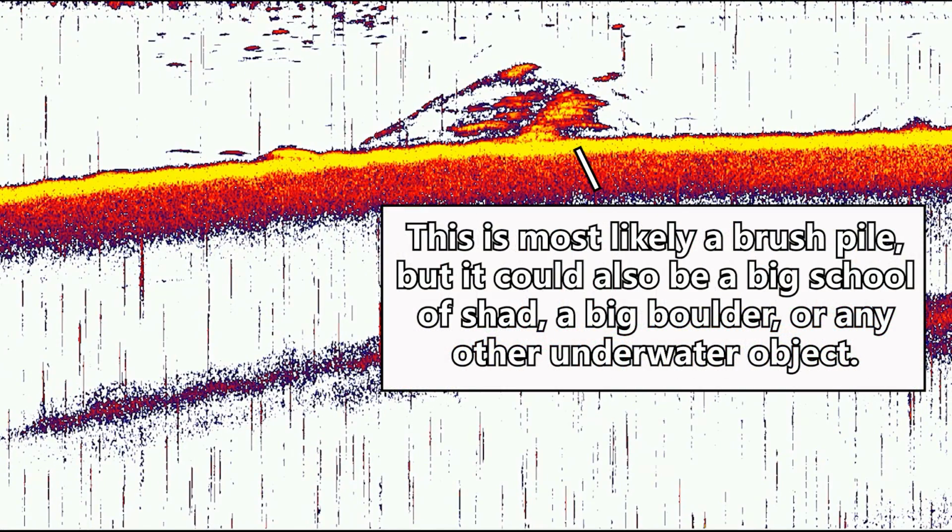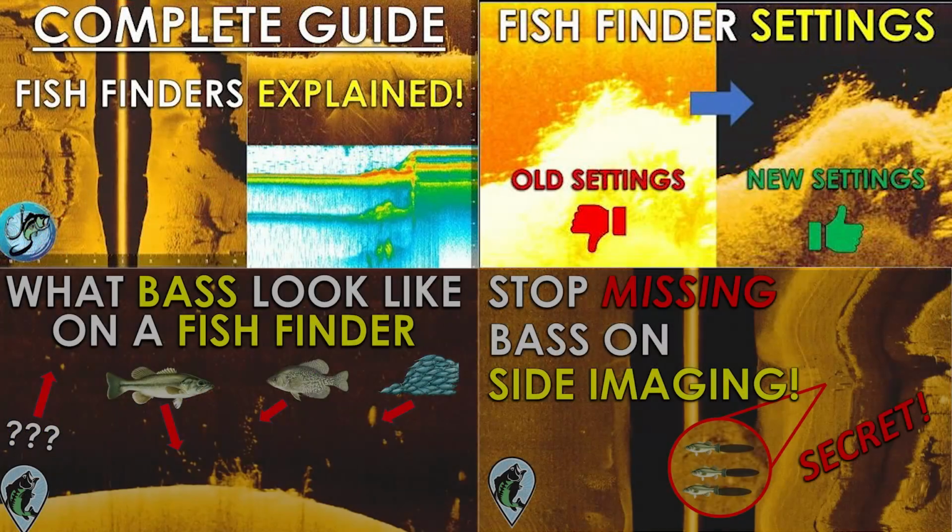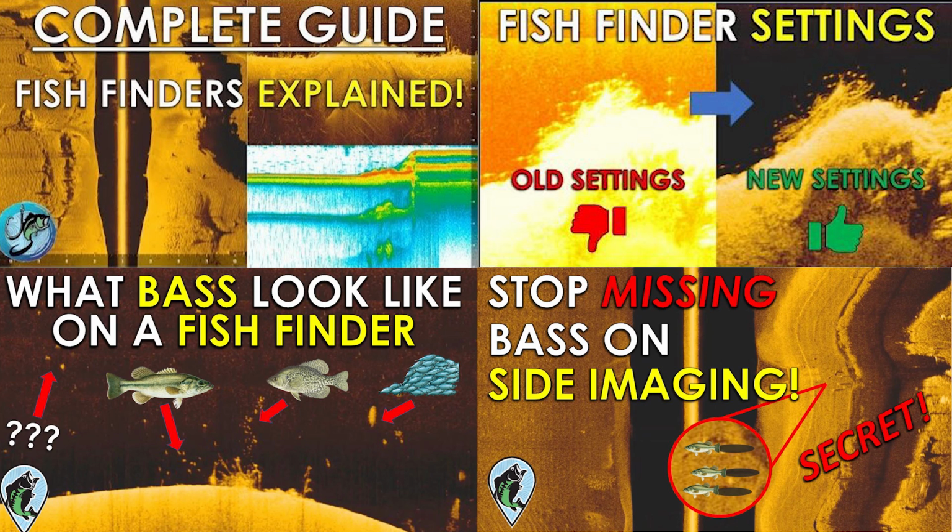This makes it hard to determine if you're looking at a brush pile, a group of trees, a big rock on the bottom, or anything else that might be down there. And so I usually avoid this type of sonar when I'm looking for brush piles. That doesn't mean I don't use 2D sonar though, and there are a lot of applications for it. And I've talked about this in a lot of my other electronics videos that I have on the screen here, and that I will link in the description below.